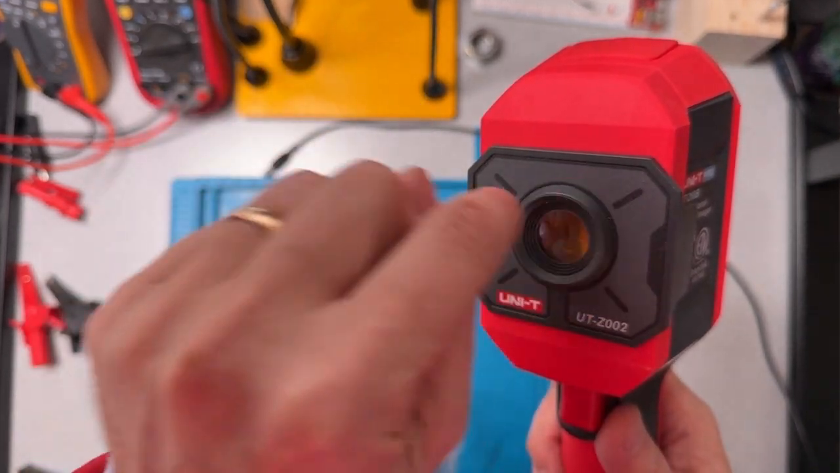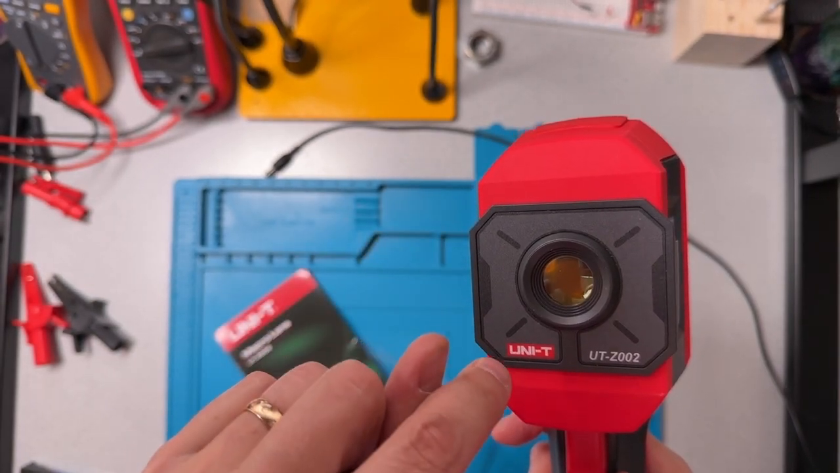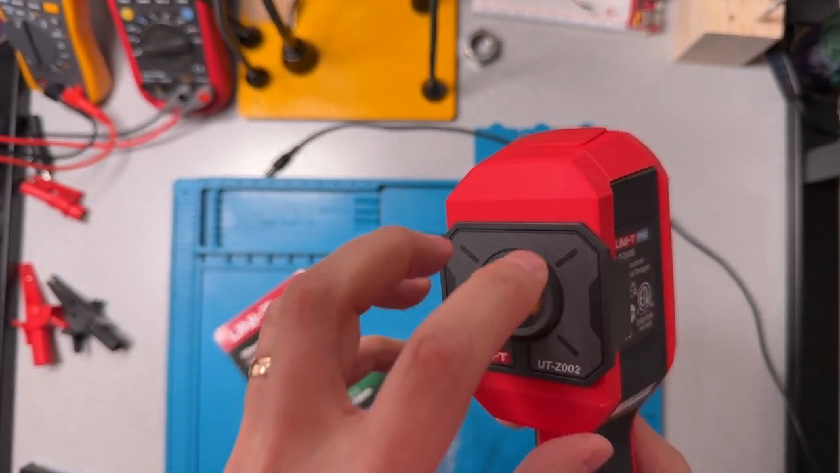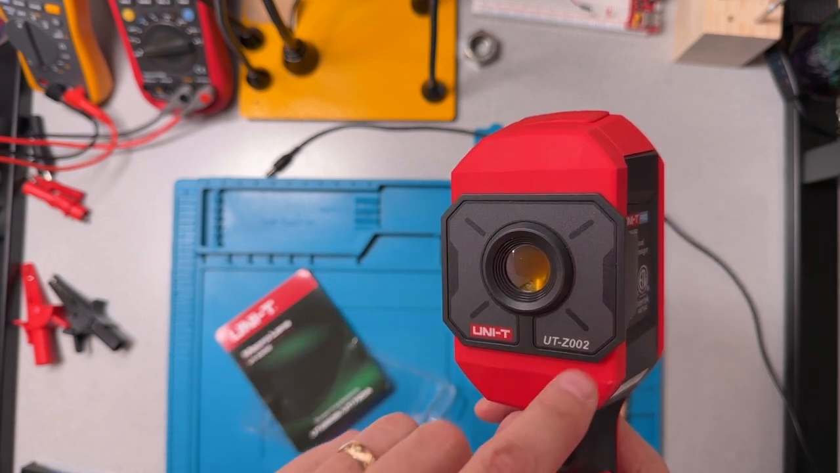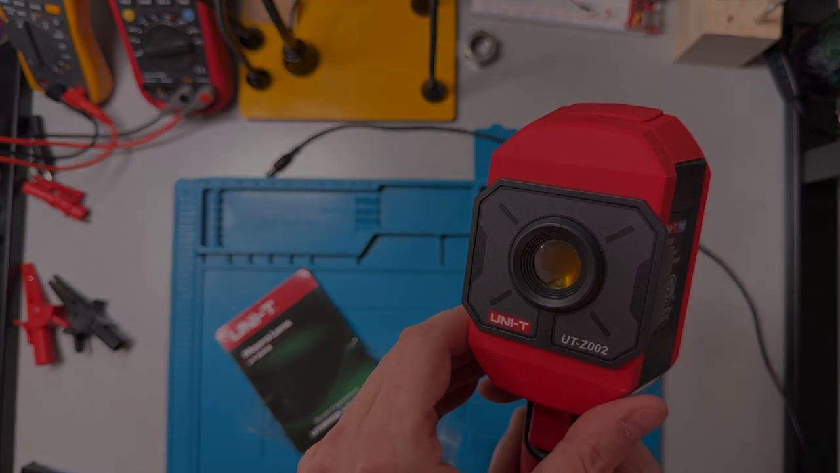It also covers up those LED lights and the digital camera. So when we have the macro lens fitted on top, we only will have access to the thermal camera. We won't be able to use the digital camera when we're using this macro lens.